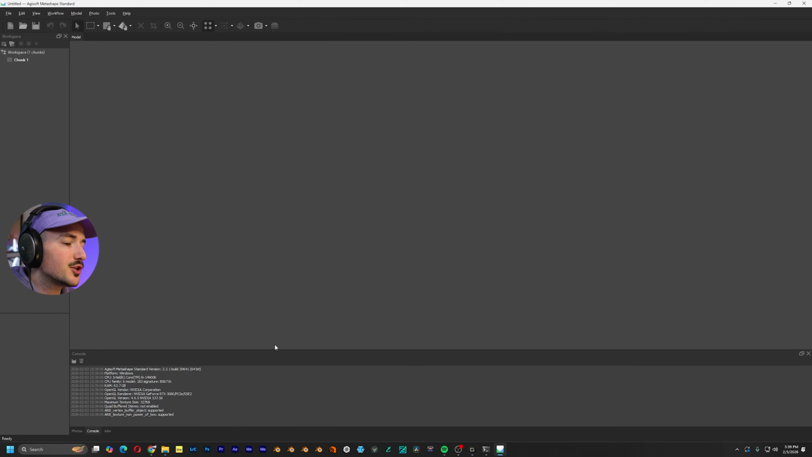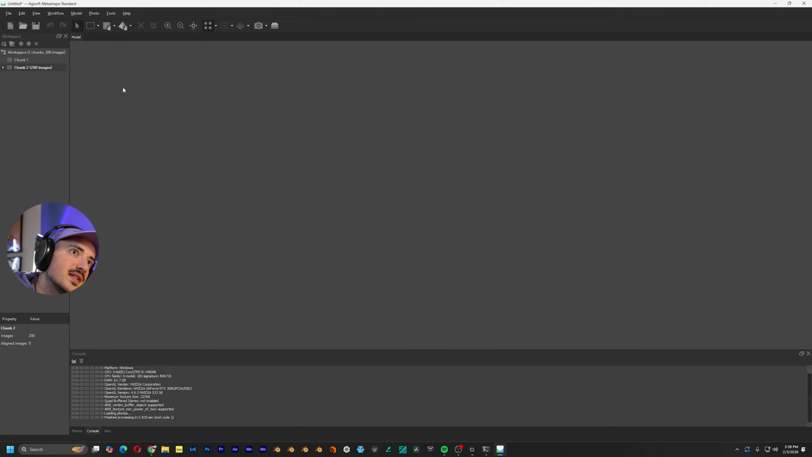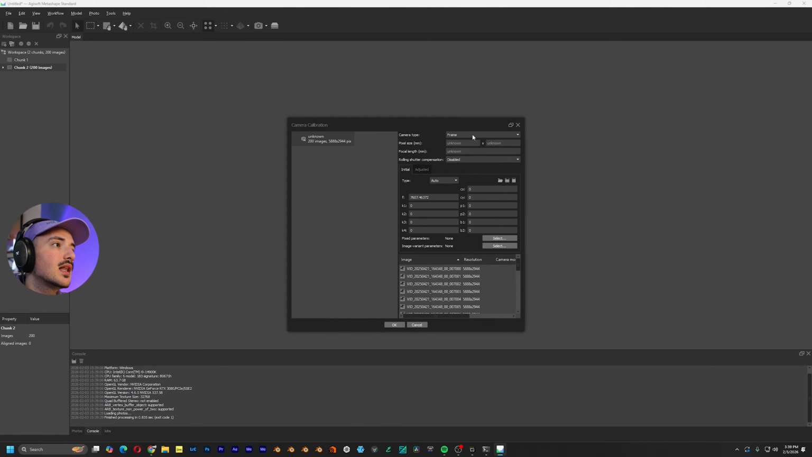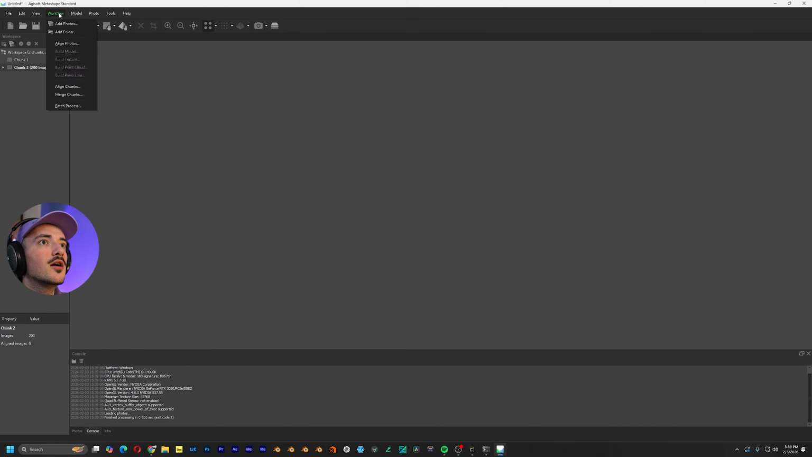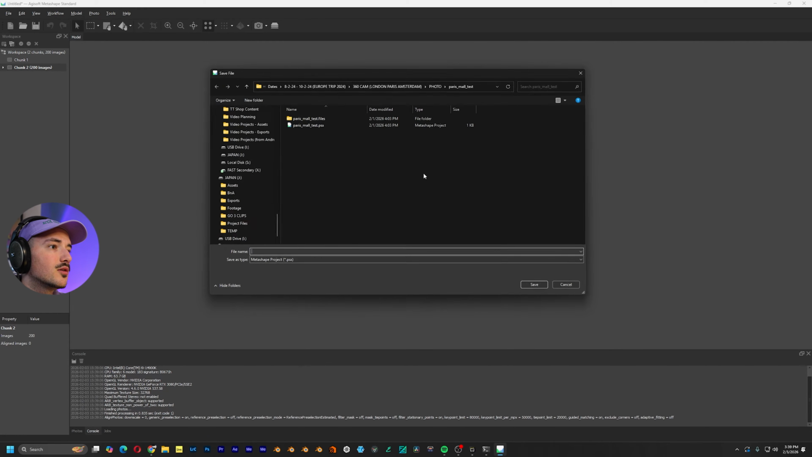So I use Metashape Standard Edition. I already have the frames processed, so let me just grab the frames and drag them and drop them into the software. So for this scan, I settled on using 200 images. Sometimes less is more. And all I want to do is change it to spherical and then go into workflow, align photos, and I'll leave everything here as it is right now and hit OK. The time range for processing varies tremendously, but for the settings I'm using, it should take around 2 to 5 minutes.